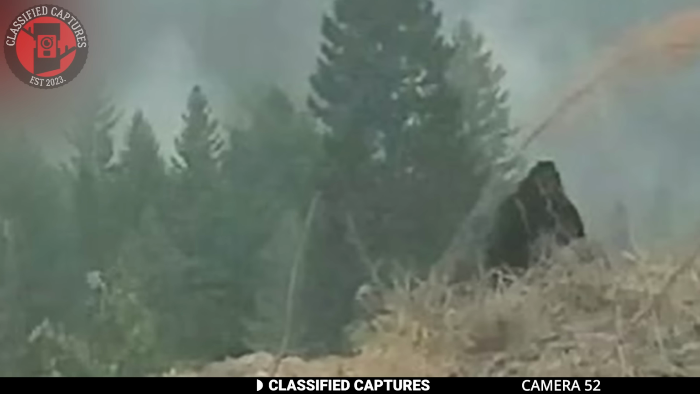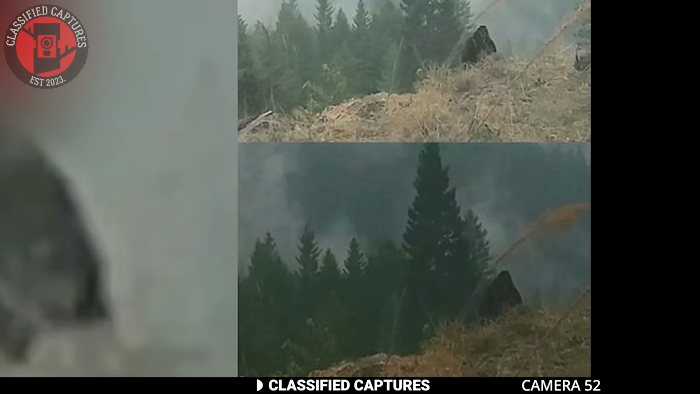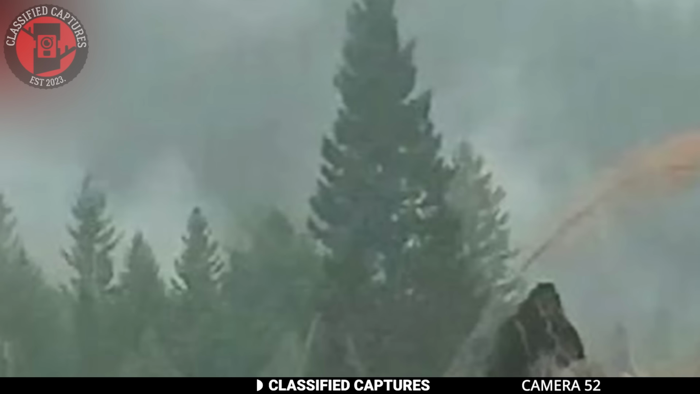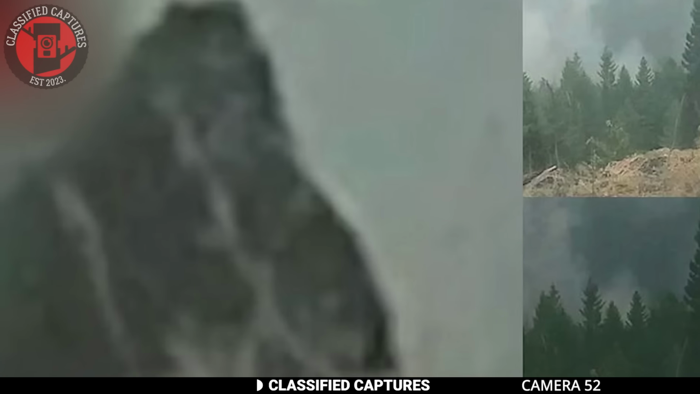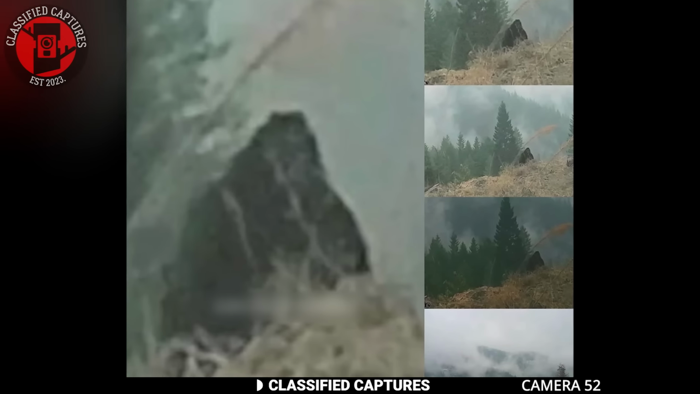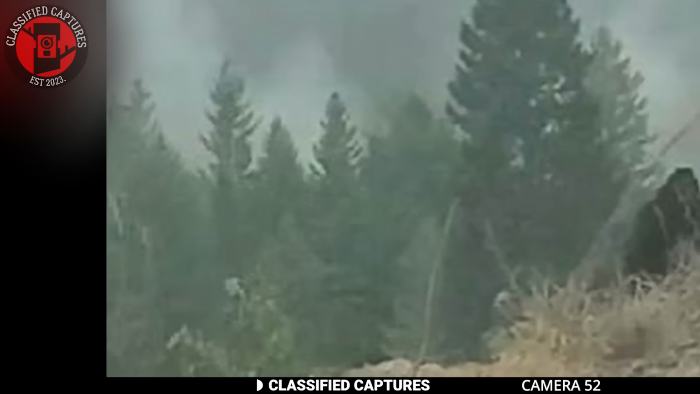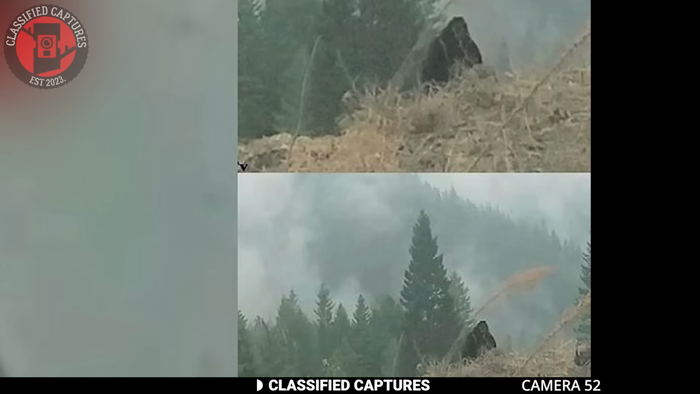Zooming in makes the image even more interesting. The figure appears to have distinct facial features, including a conical head, which is a characteristic often associated with Sasquatch sightings. Some skeptics suggest it could just be a black bear with its posture and movement distorted by the camera angle. But the silhouette, when scrutinized, seems to align more with the descriptions of a Sasquatch than a bear.